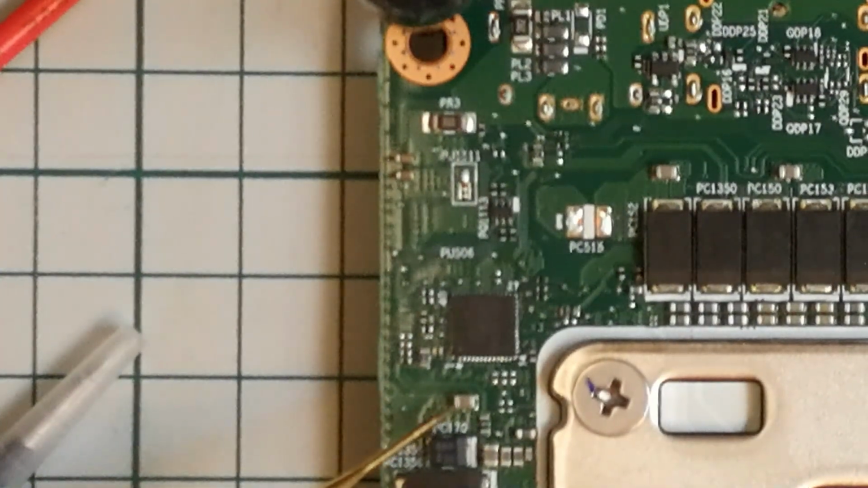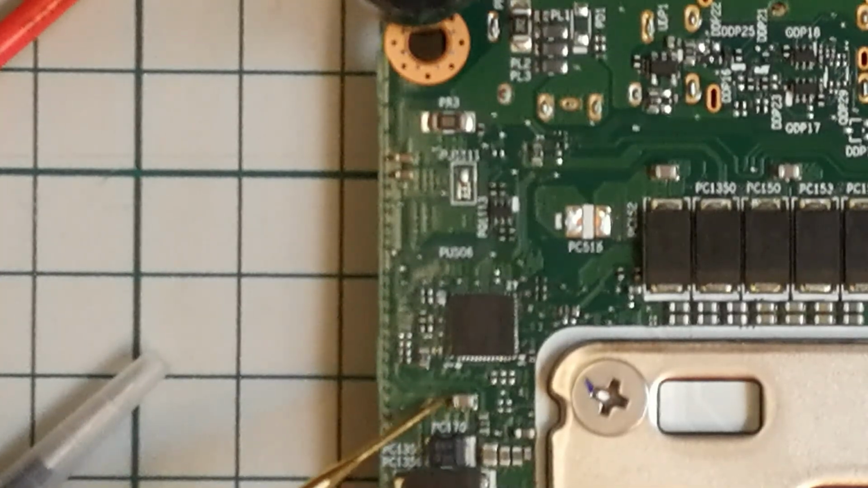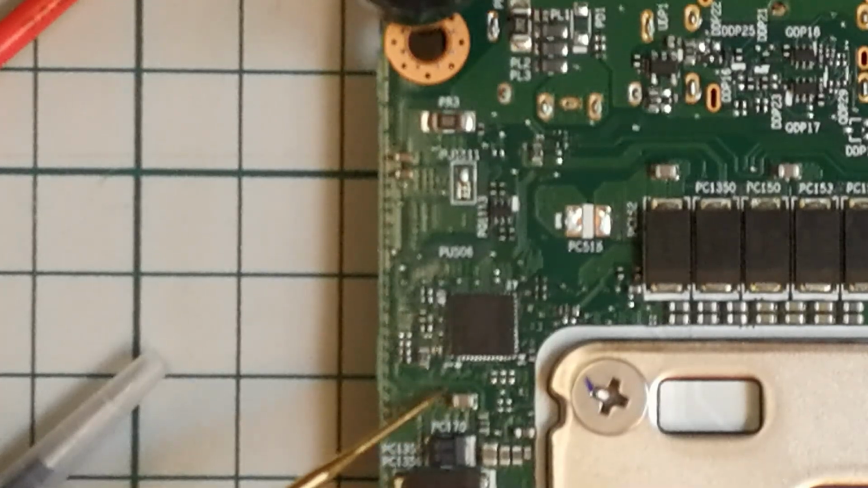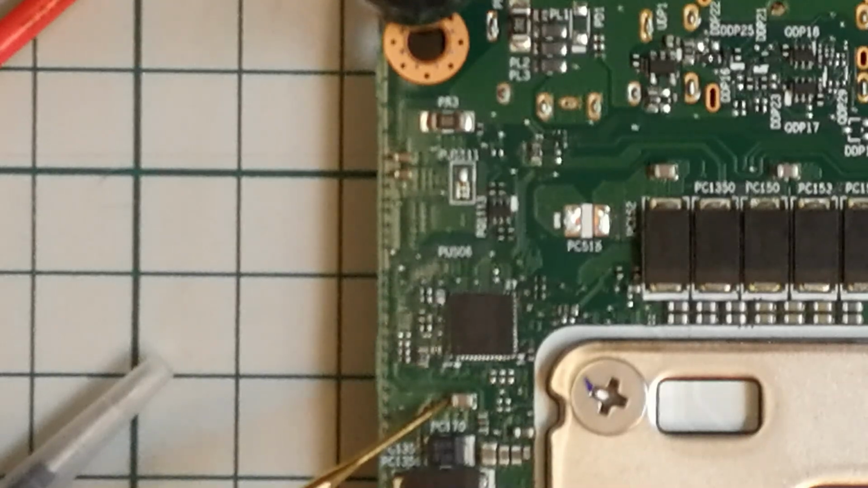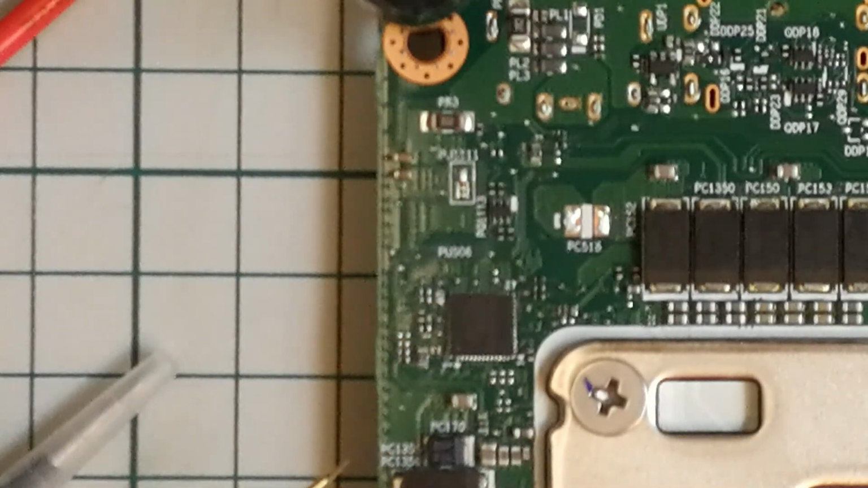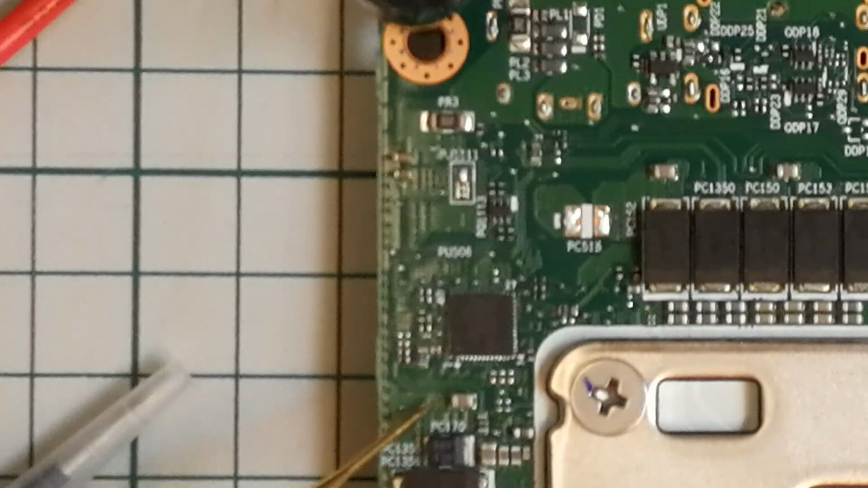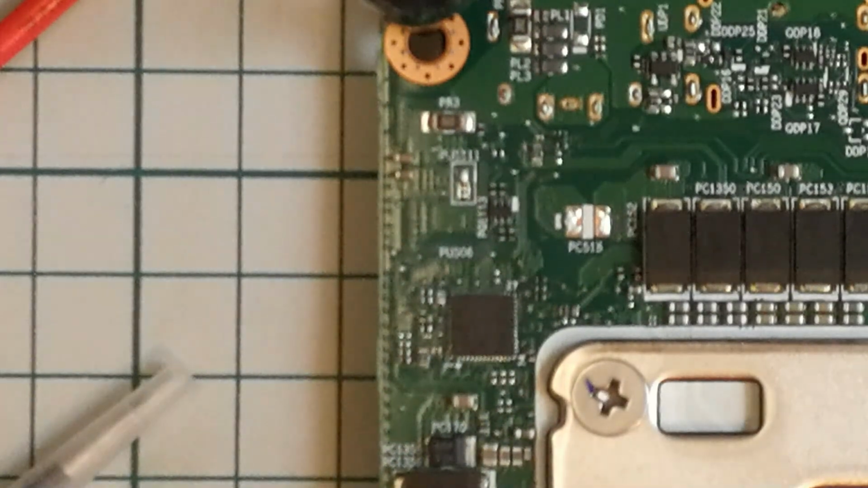Okay, this is a bit awkward to probe. I could have done it, but they usually have some flux over it, and it required a bit more force and precision for me to inject here, so I chose this wide open space. Right, so I injected on the 1.2 ohm side, not on the really short one, because that would be really dumb, right? Yeah, addendum.